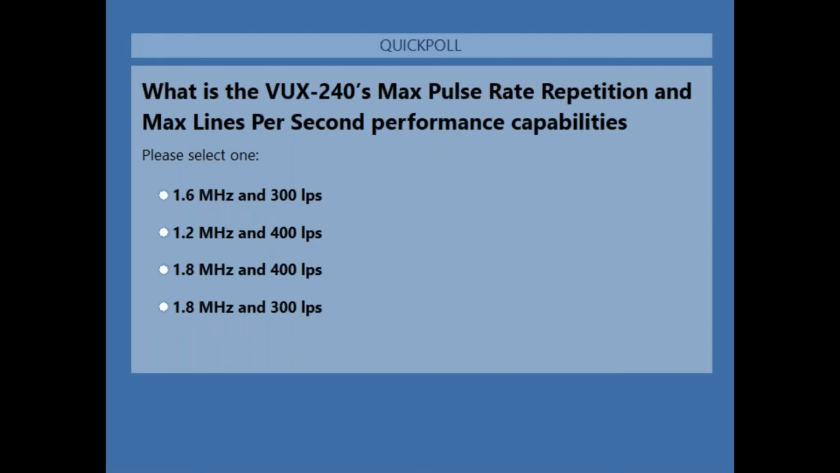All right, this is a bit of a pop quiz. What is the VUX240's max pulse repetition rate and max lines per second performance capabilities? Is it 1.6 megahertz at 300 lines per second, 1.2 megahertz at 400 lines per second, 1.8 megahertz at 400 lines per second, or 1.8 megahertz at 300 lines per second?